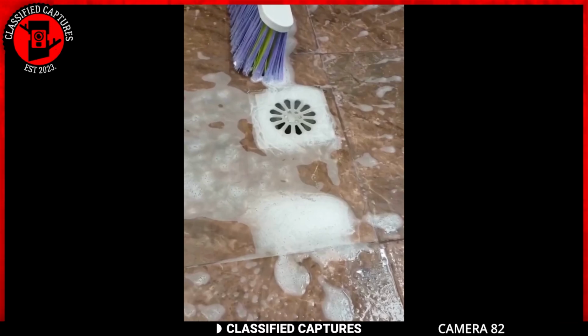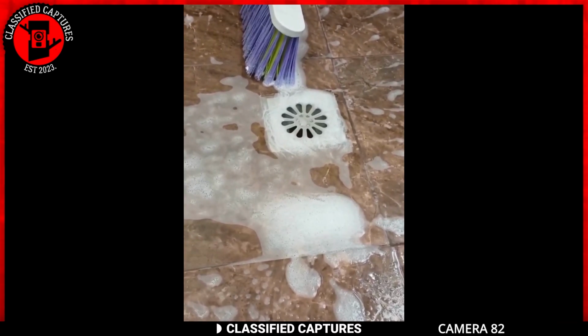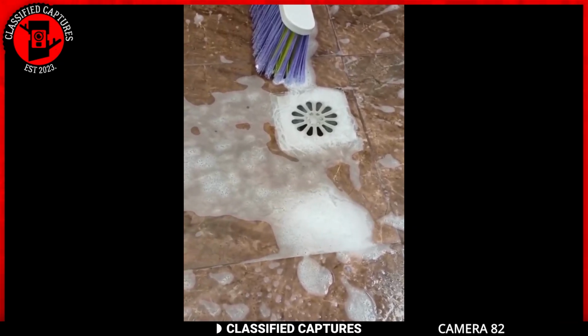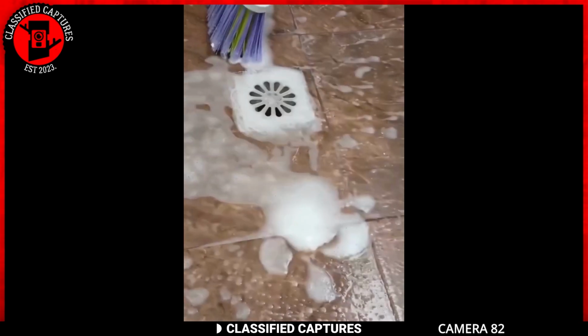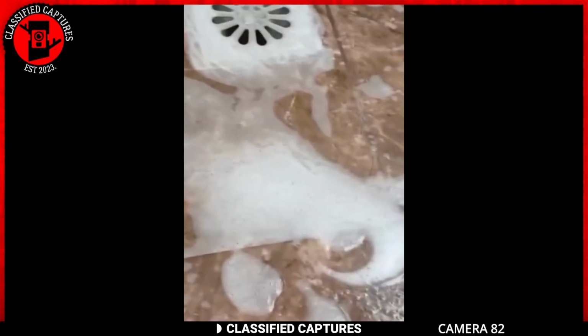Now the plot thickens. The person ceased scrubbing, and there appears to be no external force at play. How on earth is this peculiar spiral of foam materializing on its own? It's a head-scratcher indeed. What's your take on this bathroom mystery? A playful trick of foam physics, or perhaps a sign of something more mystical?